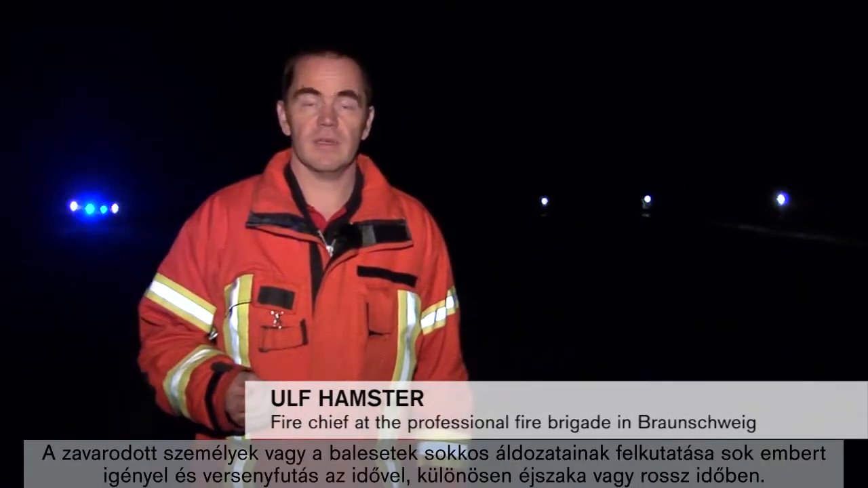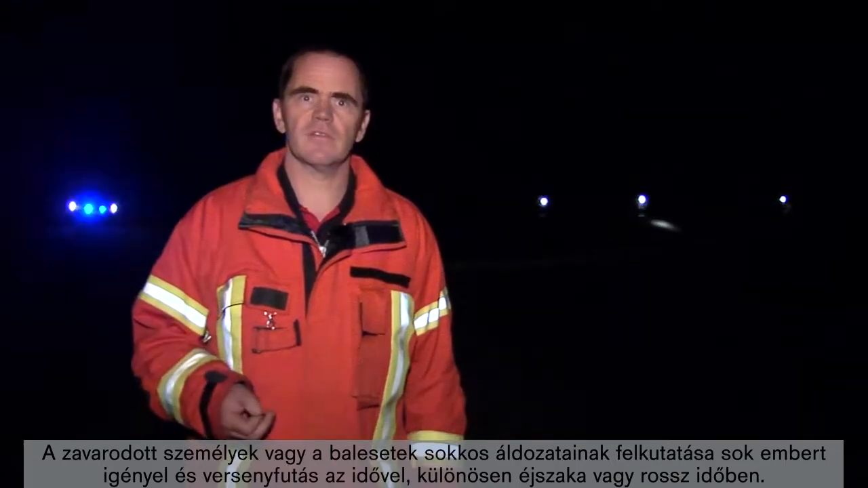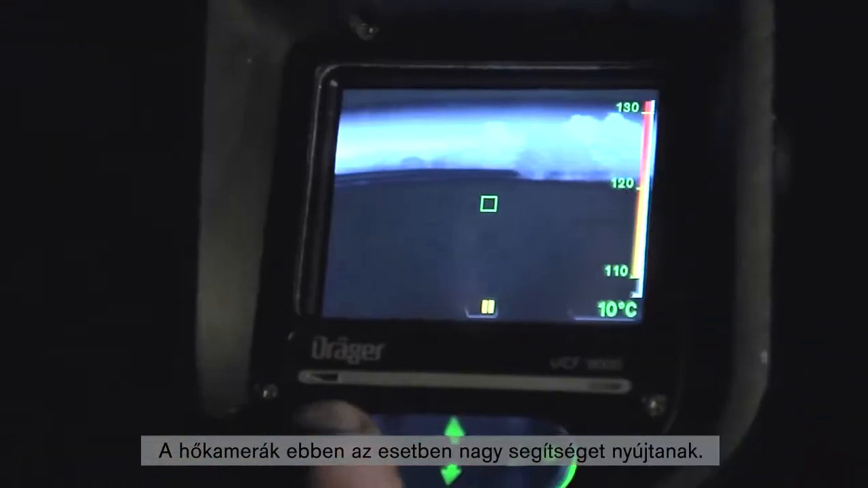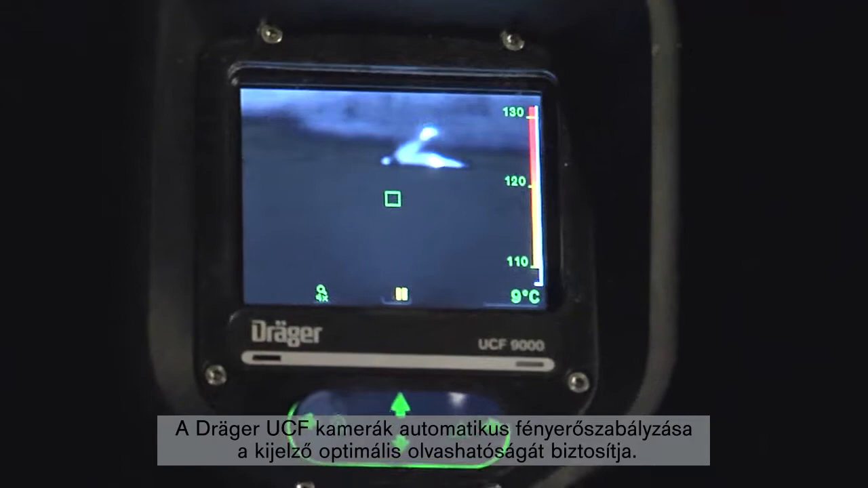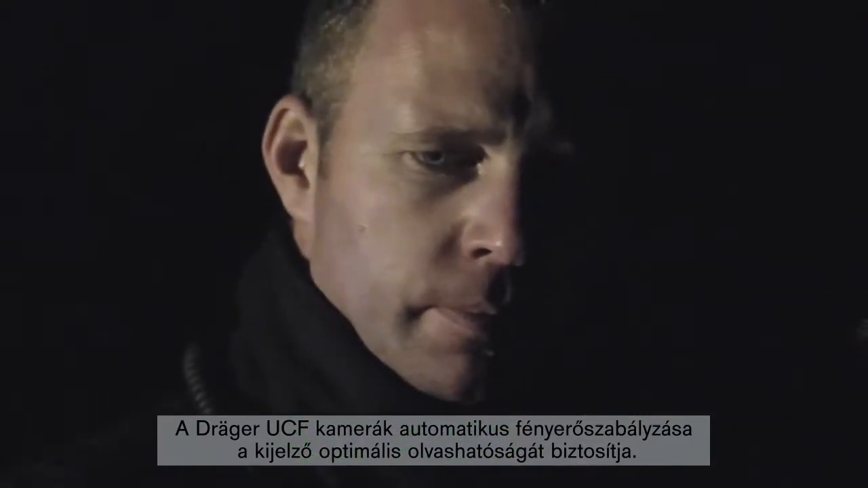The search for disoriented persons or accident victims in shock takes considerable staff resources and is a race against time, particularly at night or during bad weather. Thermal imaging cameras are a big help, particularly in cooler temperatures. The outlines of persons are clearly visible and quick success is guaranteed. The automatic brightness adjustment of the Dräger UCF cameras ensures optimal readability of the display.